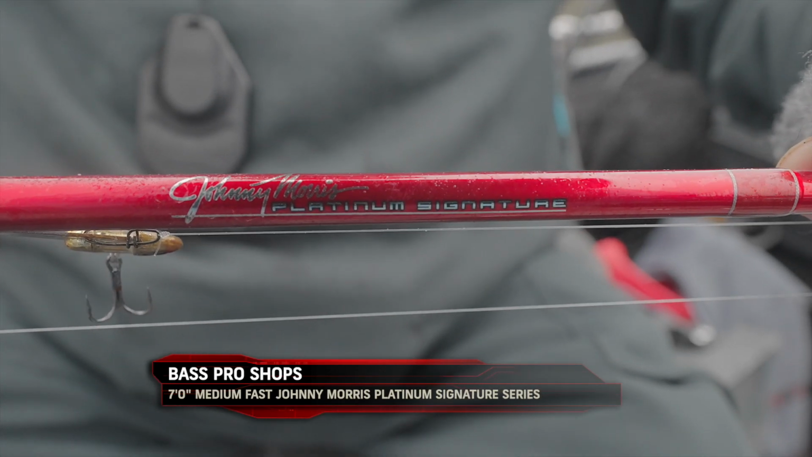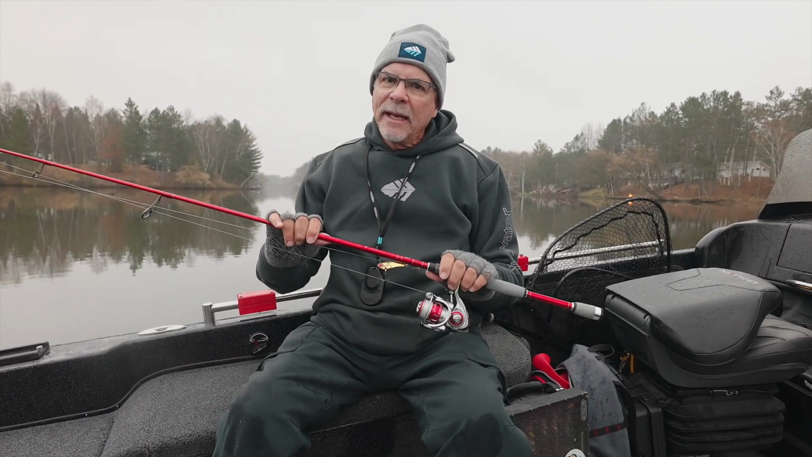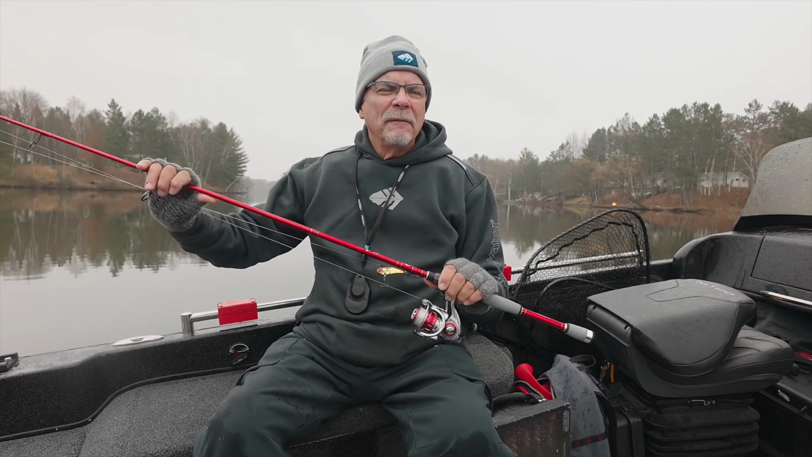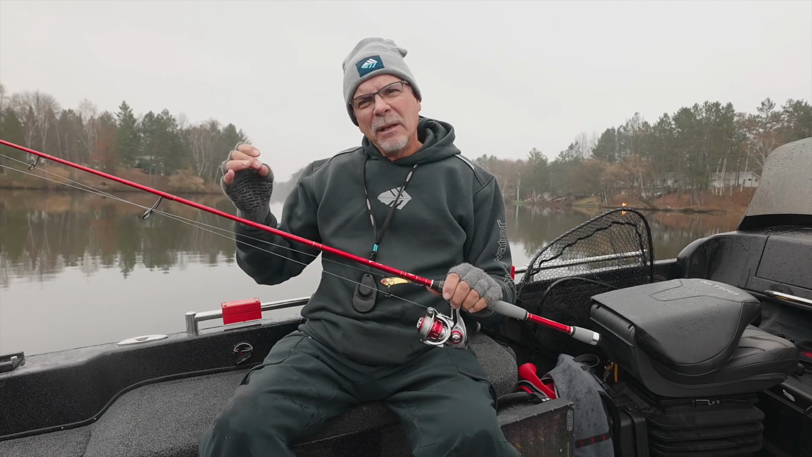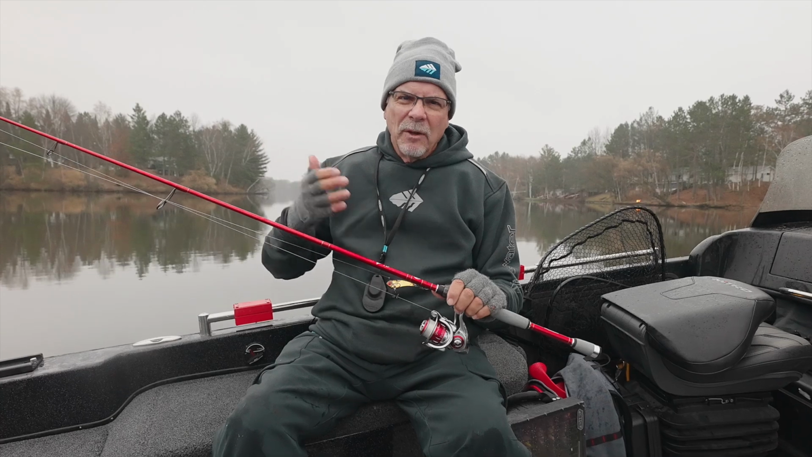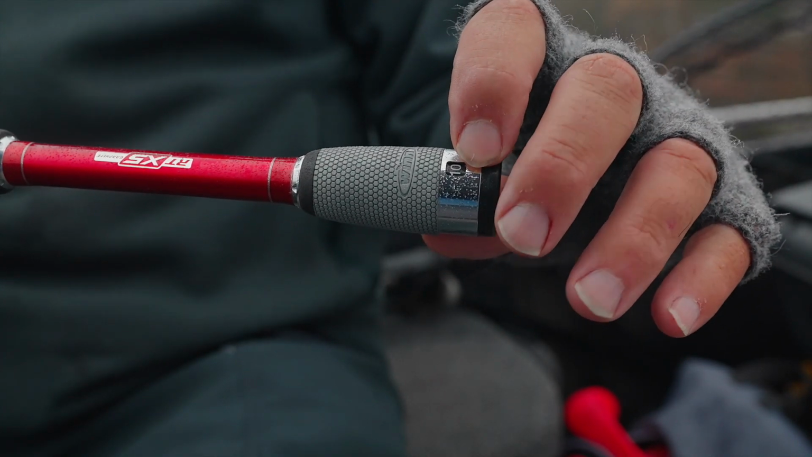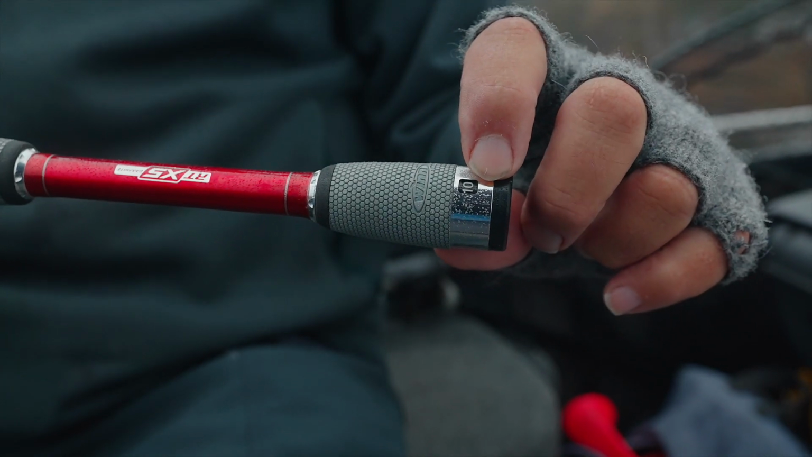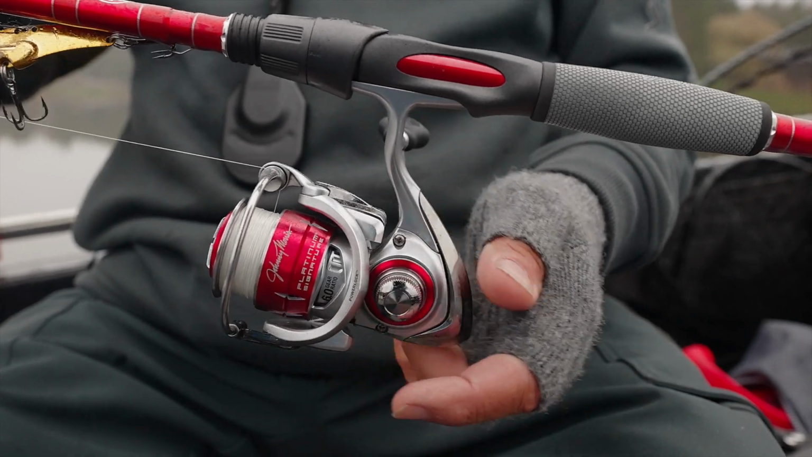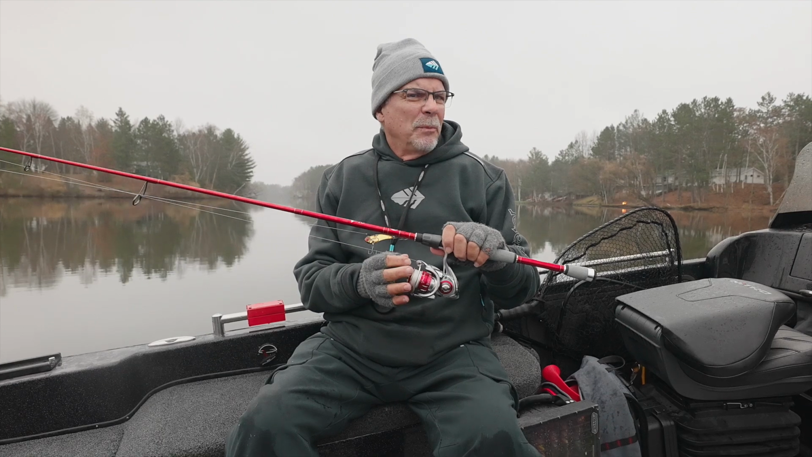This is a Johnny Morris Platinum Series rod. You could use any brand that you like, that wouldn't be a problem, but you want to pick one that's a medium to a fast action. This one is called medium, but it's a fast action, which gives you a flexible tip. I like the fact that you can dial in on the butt end of the rod the pound test of the line, so you always know what line you have on there. You couple that with a smaller reel, a size 15 or 20 size reel, for sure. Not anything much bigger than that.